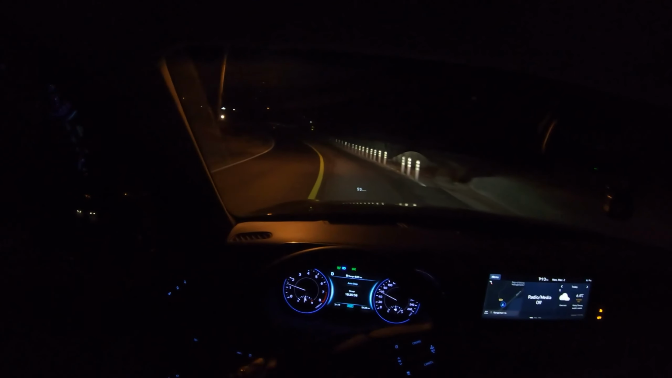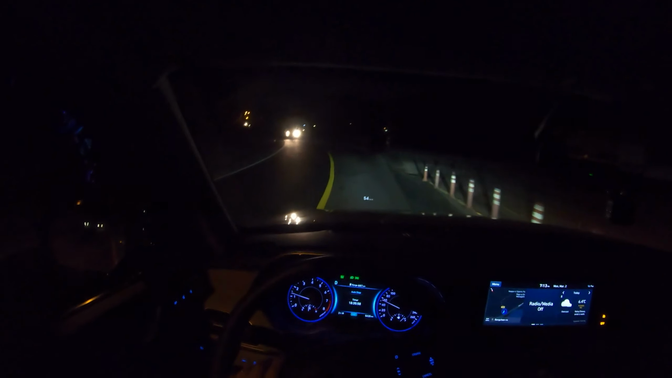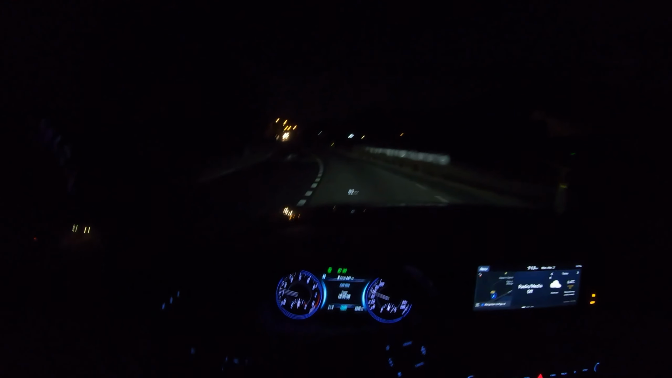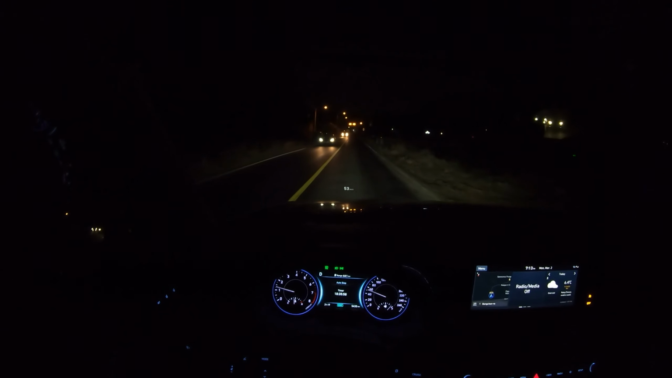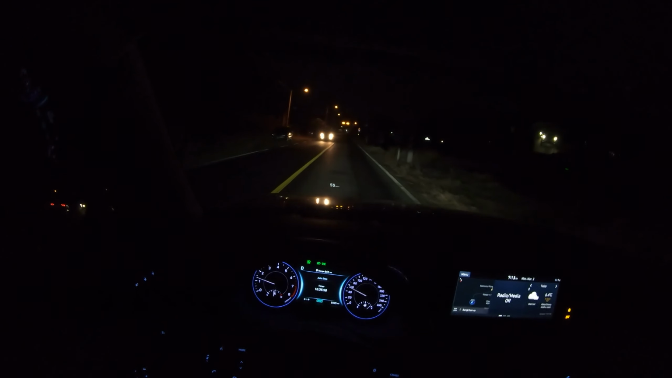Yes, one last time. There's a car coming, yes, it turns off. So that's how it's supposed to do. It took me a very long time for the demonstration, but that is how it's supposed to work.